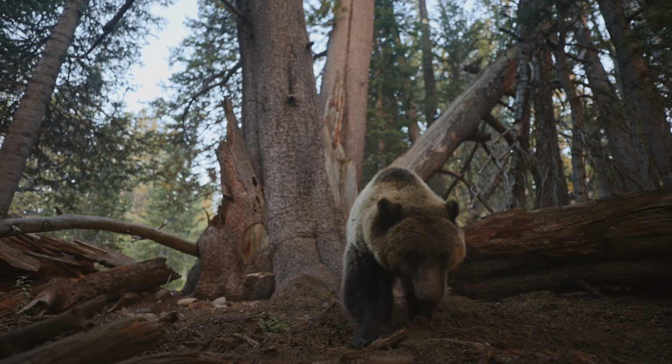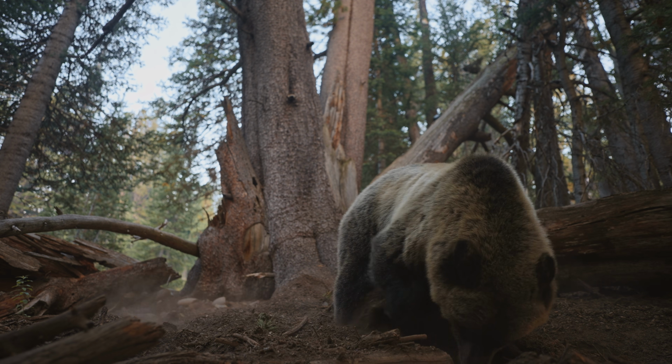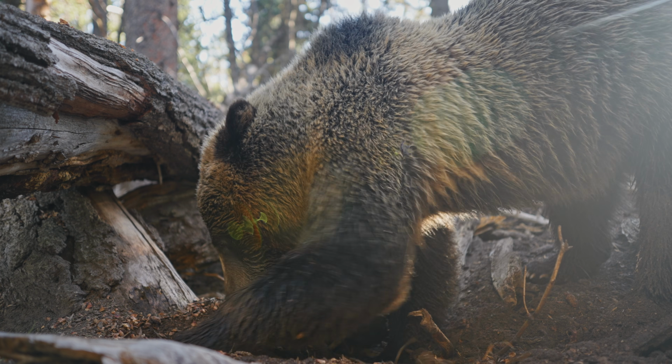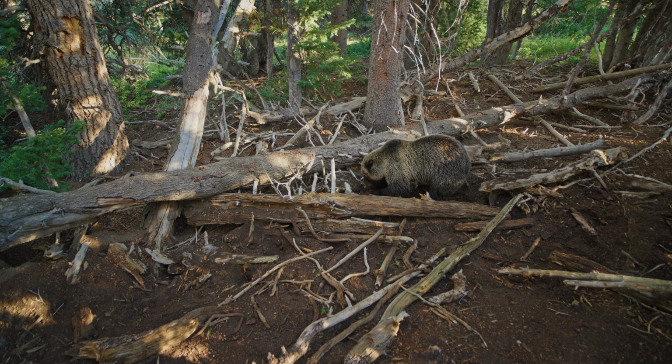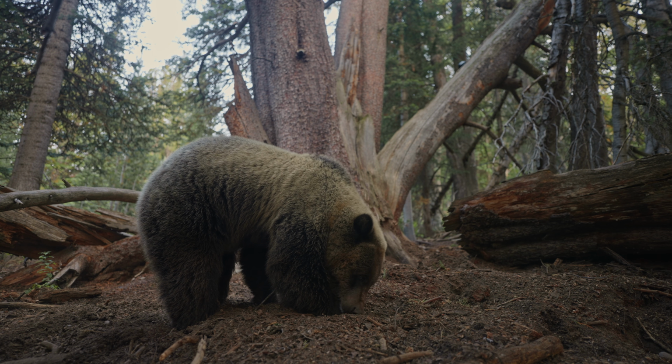The idea of a grizzly bear, this big apex predator, working so hard for a pine cone seemed crazy to me at first. But when you look at how nutritious the seeds are, it does start to make sense. They're a near perfect food. More than 50% fat, 20% protein. They're one of the most calorie-dense foods in a grizzly's diet.